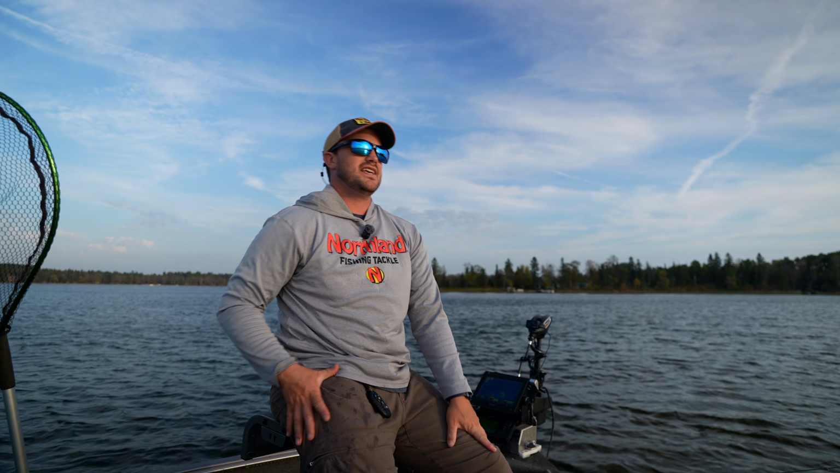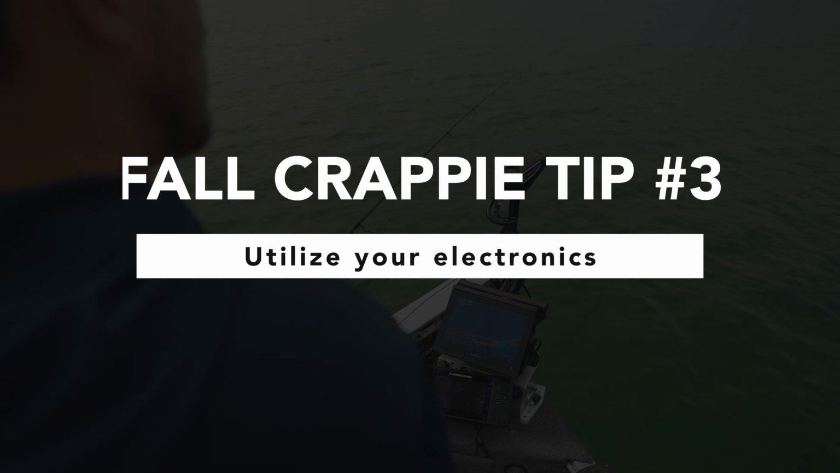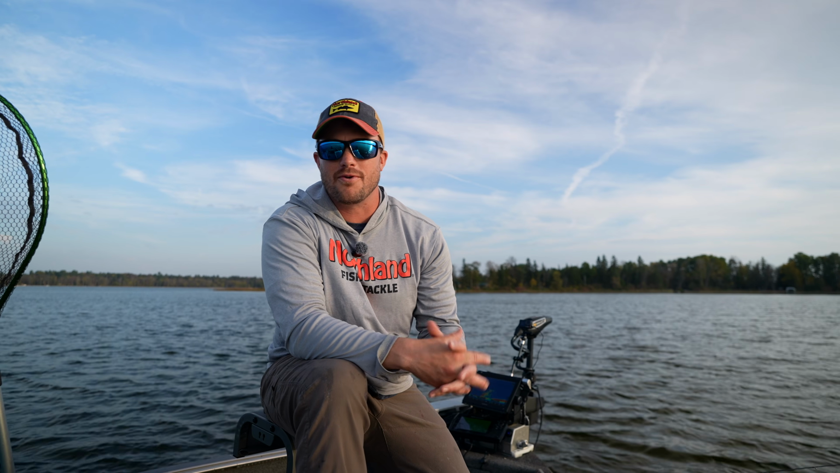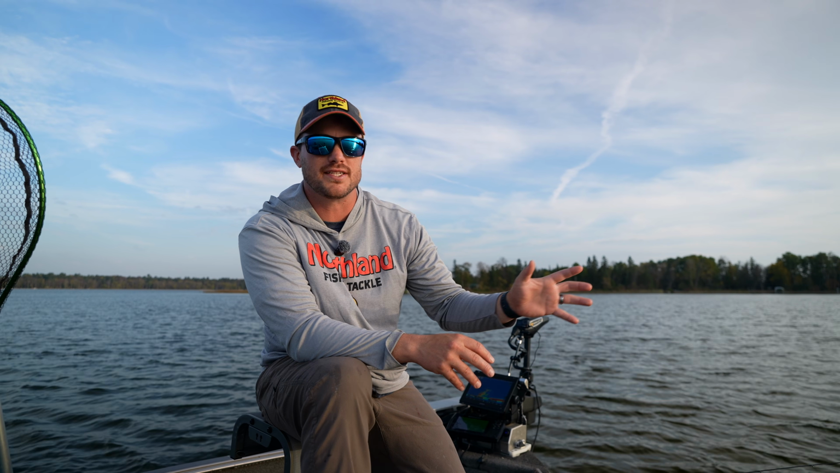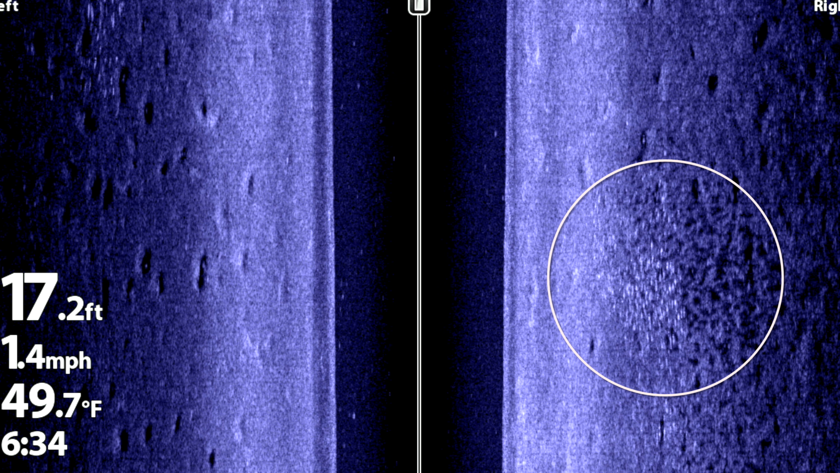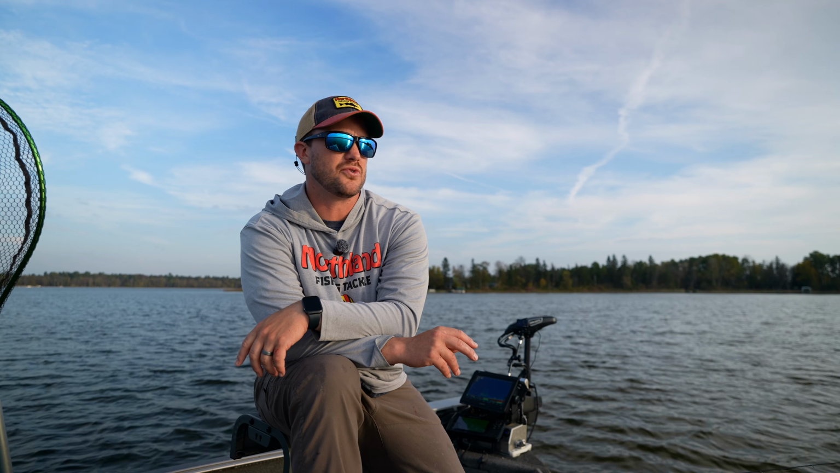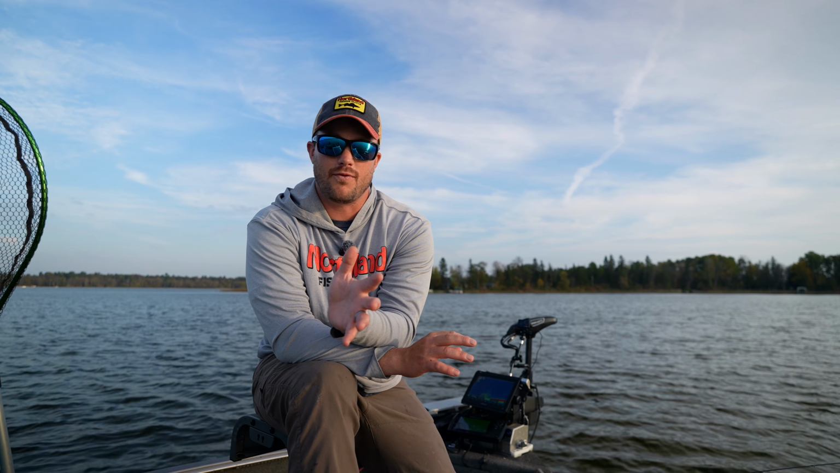That'll lead into the next tip, which is to utilize your electronics. And I know even saying that, there are going to be a lot of people that jump down my throat: well, I can't afford that forward-facing sonar, that's cheating, whatever. You can easily do this, not as easily as with forward-facing sonar, but you can definitely use your 2D, you can use your side imaging, and then ultimately your forward-facing sonar if you'd like as well. I had done this a lot even before I had forward-facing sonar.